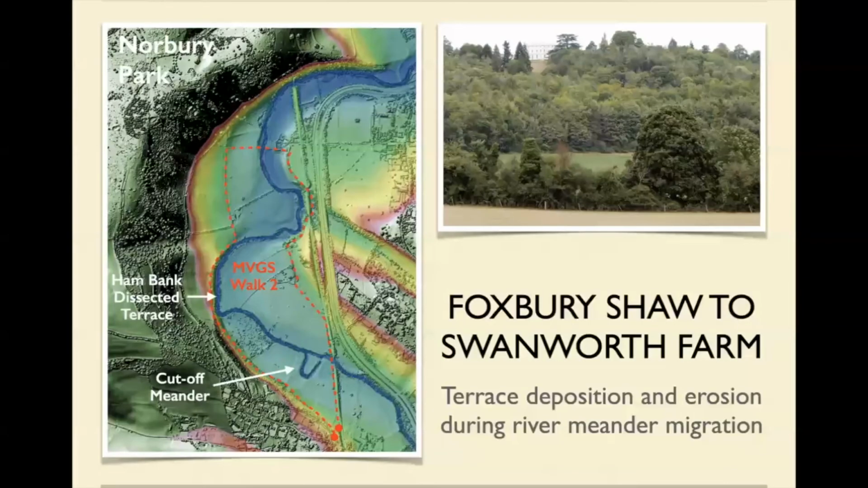So let's go on the other walk. This is from Foxbury Shore, which is a lovely name for this patch of ground here, around to Swanworth Farm over here. And underneath Norbury Park, that's Norbury Park, the house, and Druids Grove, which is these trees here. And as I said before, this is another river cliff.